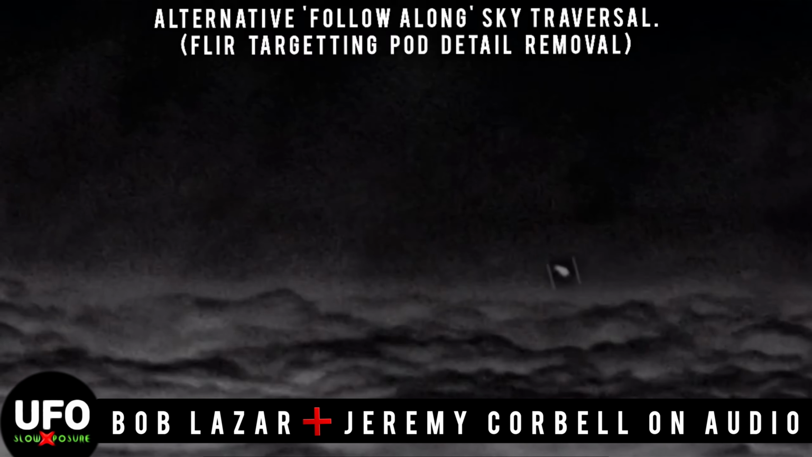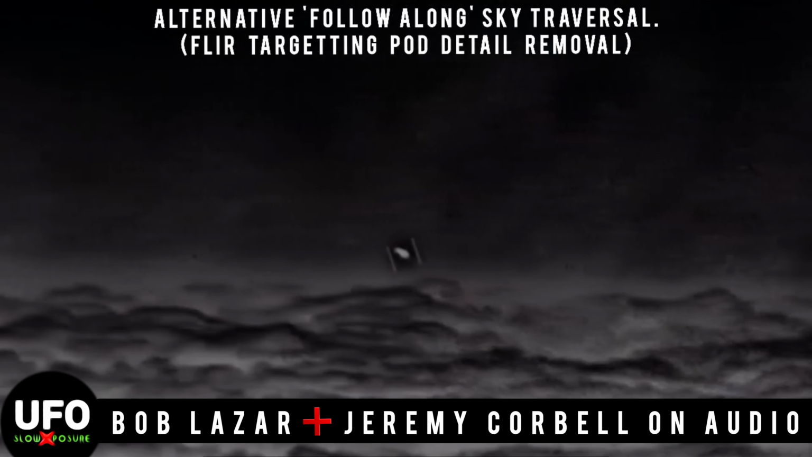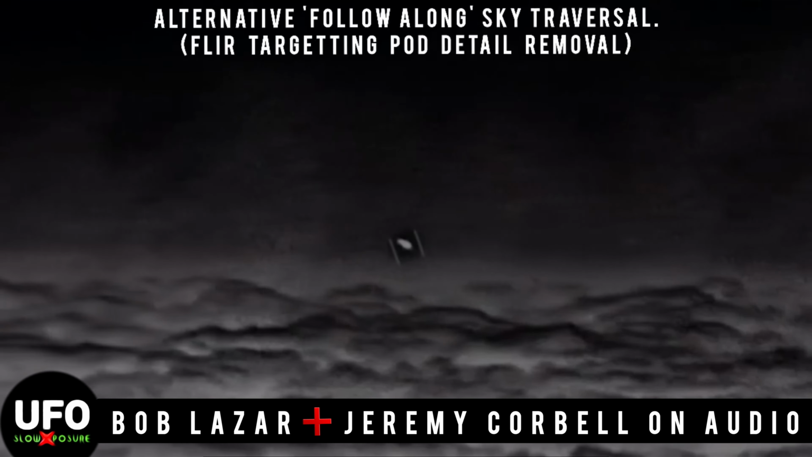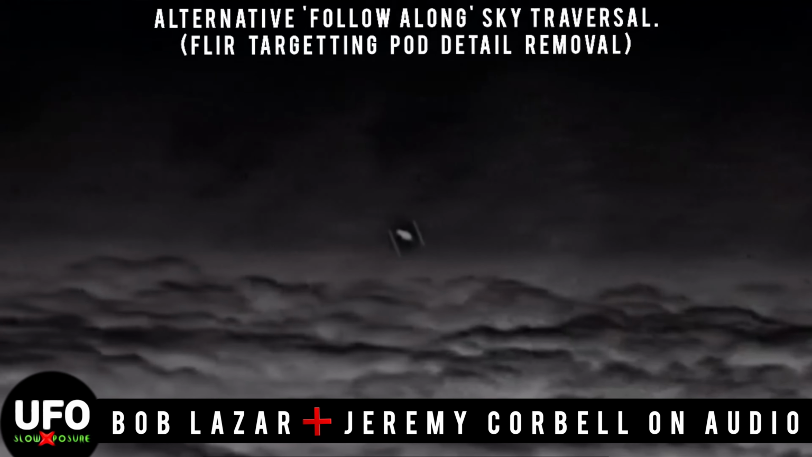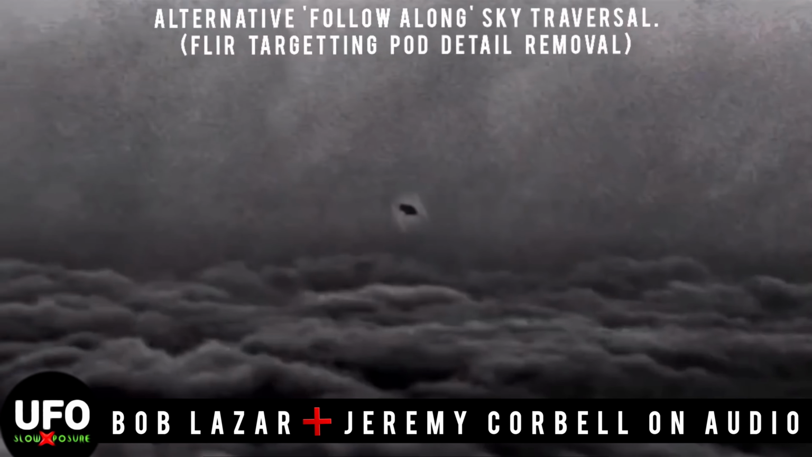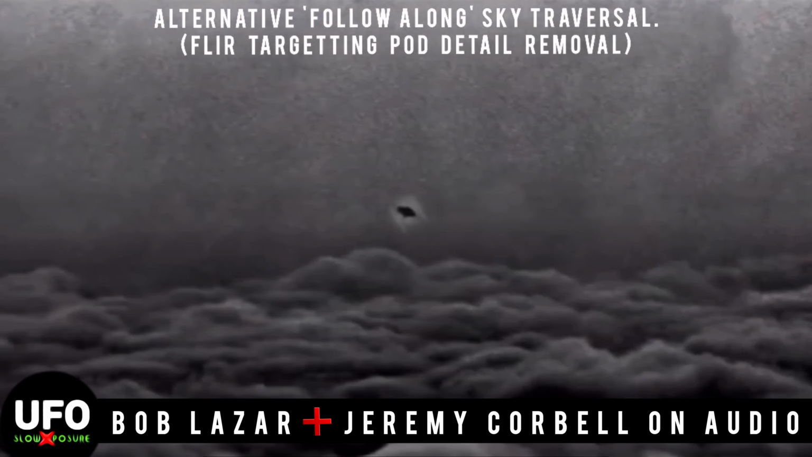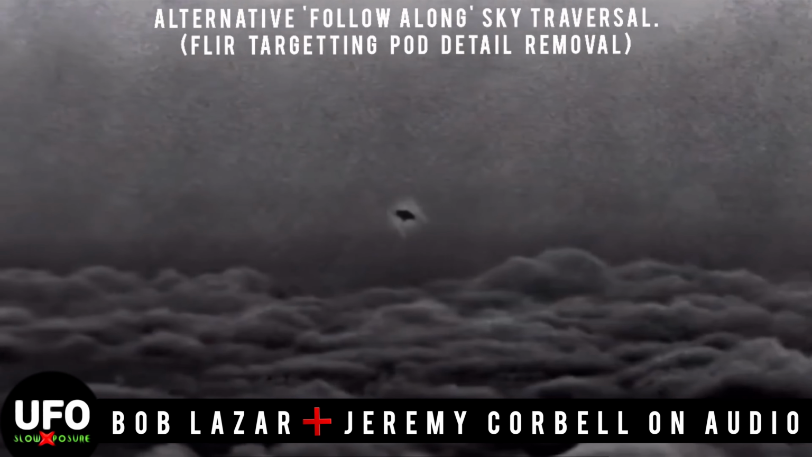So that's something that people comment on, is as it's going, it's got this rotation. If what we're seeing is correct, and it's rotating, and it is actually shaped like that, let's say. It's really hard to see the shape. Is that in fact the shape, or is that just a heat signature, are we seeing the bloom from it?